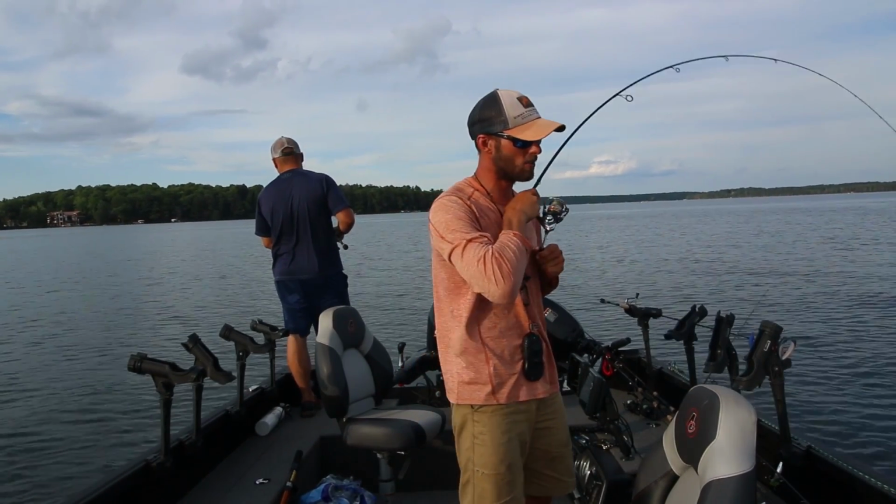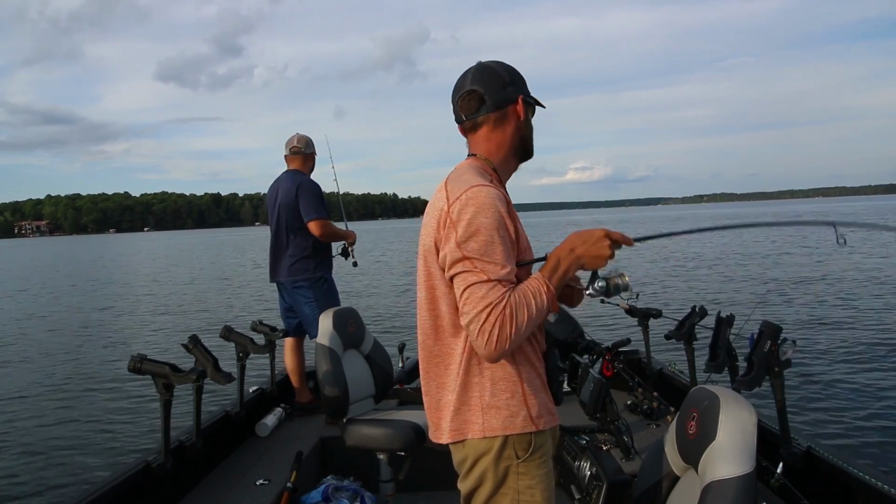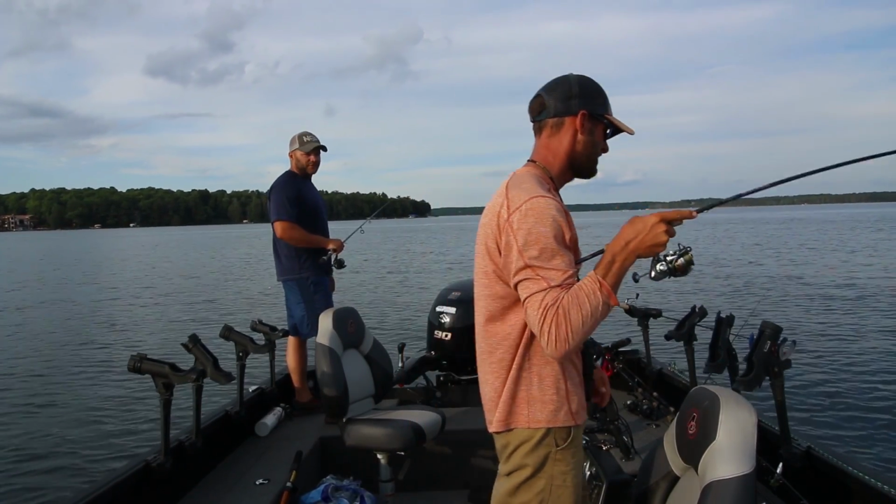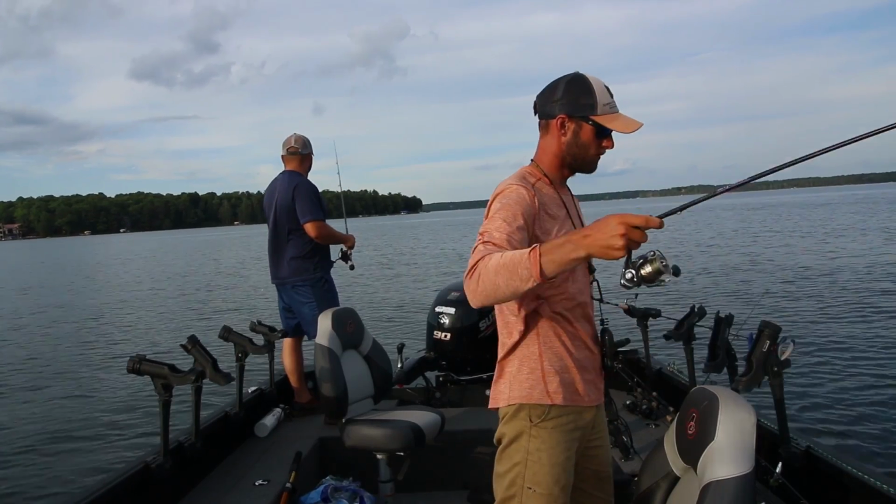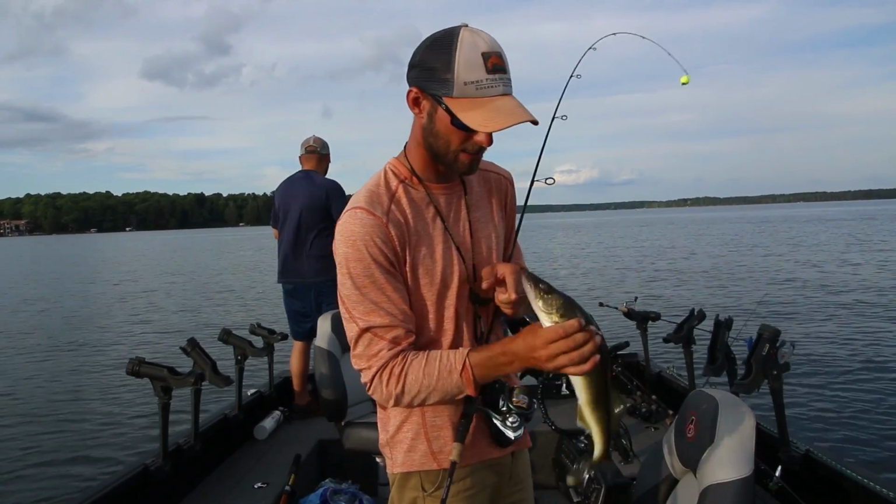And there we go, fish on. You got one? We got a fish on, Mitchell. Guy is good. And we're going to boat flip them. There we go, nice walleye there.